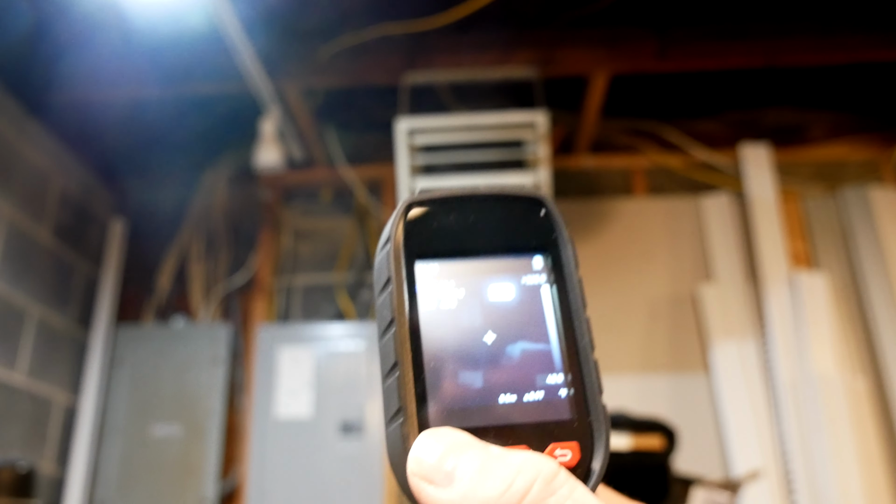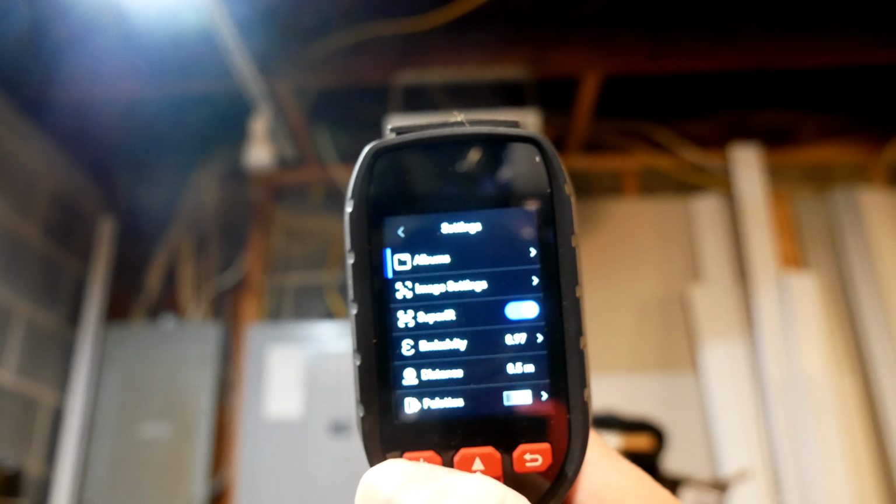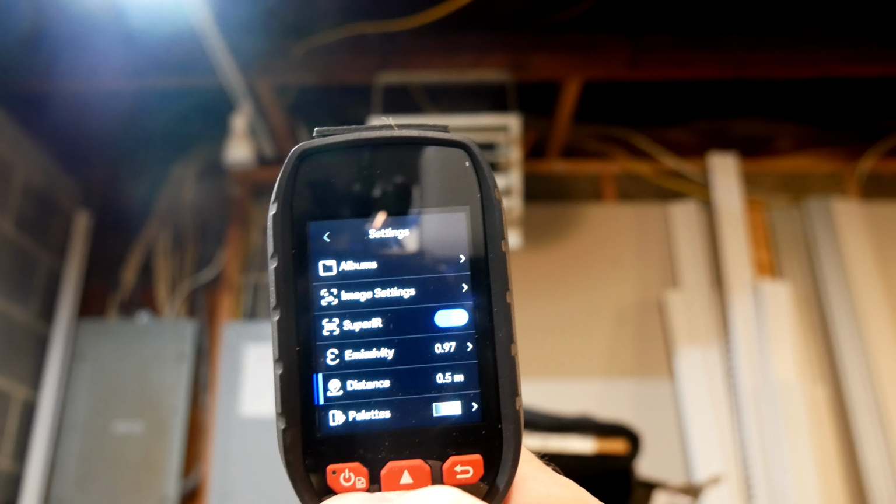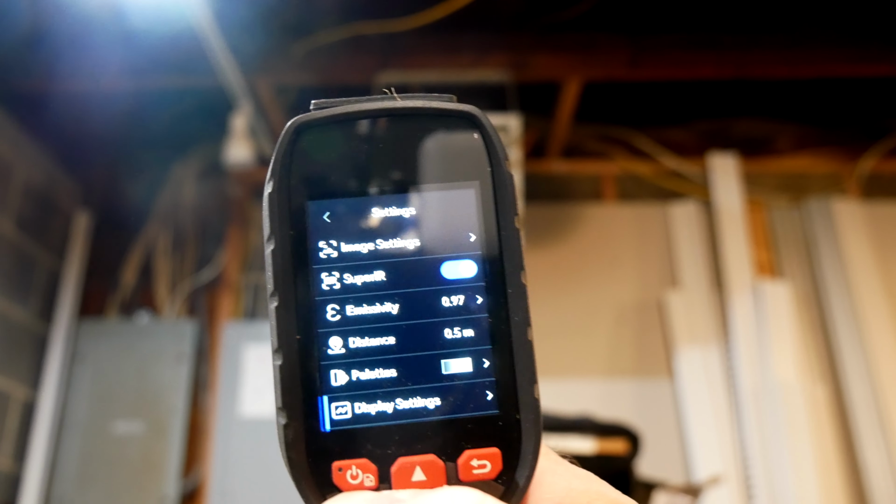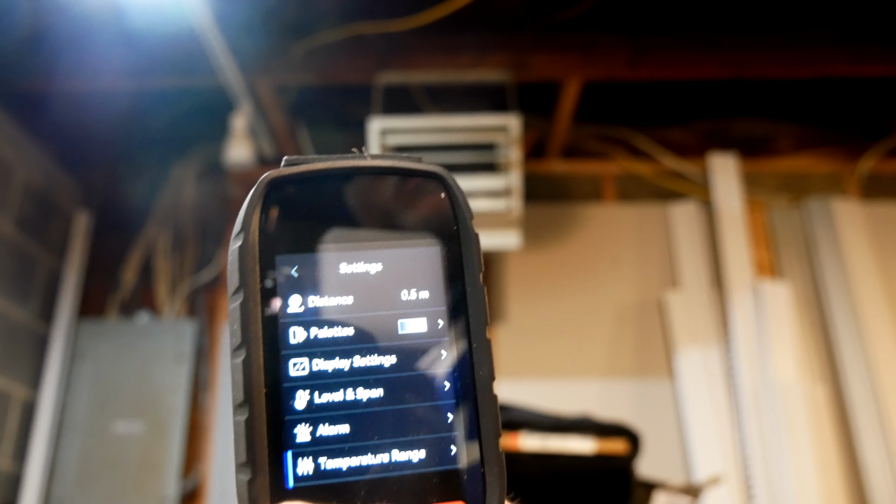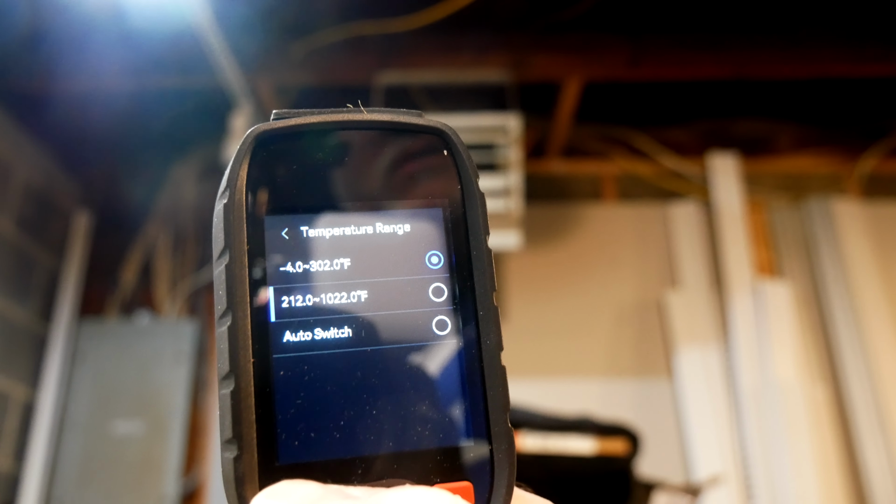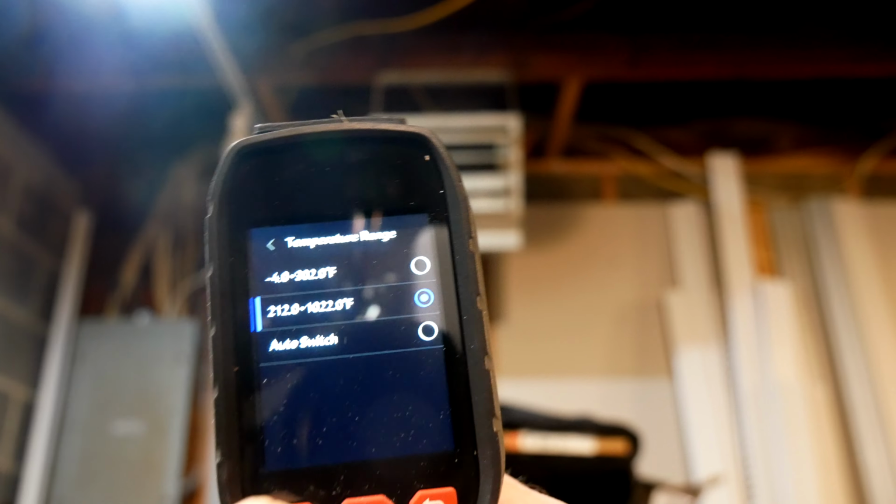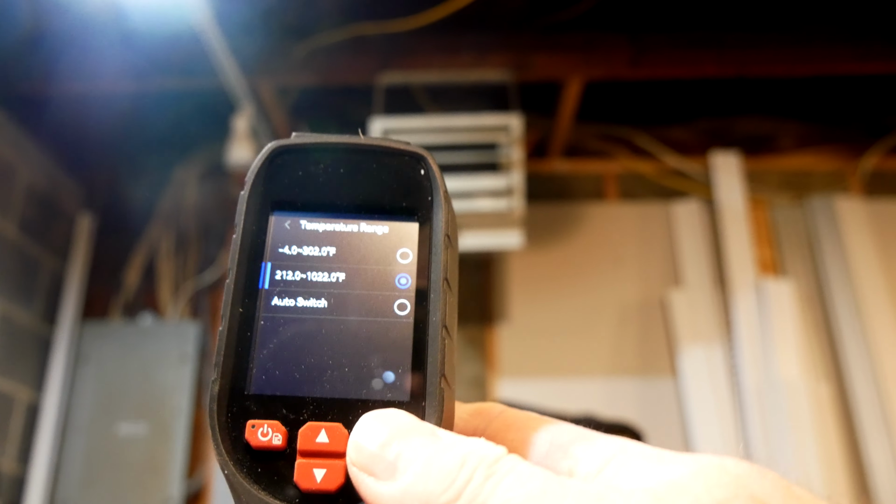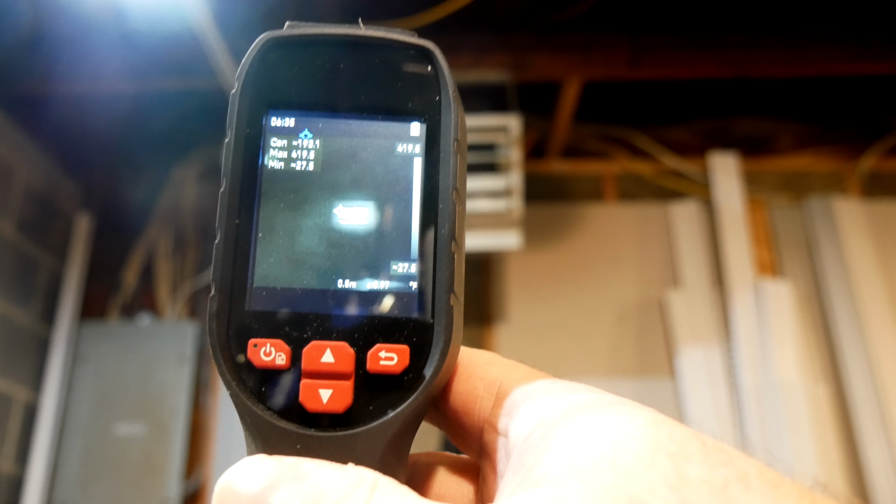So we're going to settings. Settings, and then we want to go to display settings, level and span, maybe. Temperature range. Okay, so we want that. And then we want to select 2, 12 to 3. Okay, and I'm hitting this button here, so we'll return out of the menu that way. So now we're in the higher mode.